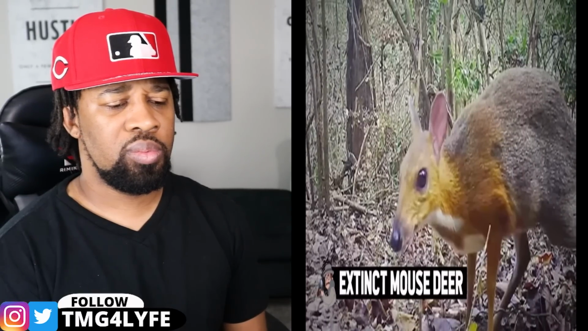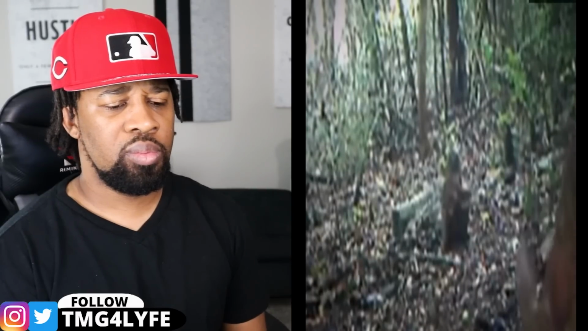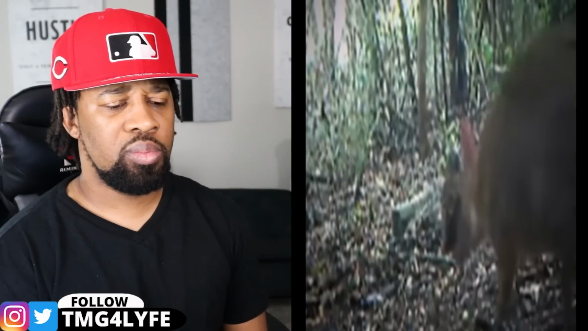Extinct mouse deer. The Vietnamese mouse deer, also known as the fanged mouse deer, is a very interesting animal indeed. As you might have guessed, the creature is native to Vietnam and is quite a bit smaller than the average species of deer. The mouse deer's small stature allows it to remain well out of the sight of predators, which is why the animal was thought to be extinct for 3 whole decades.